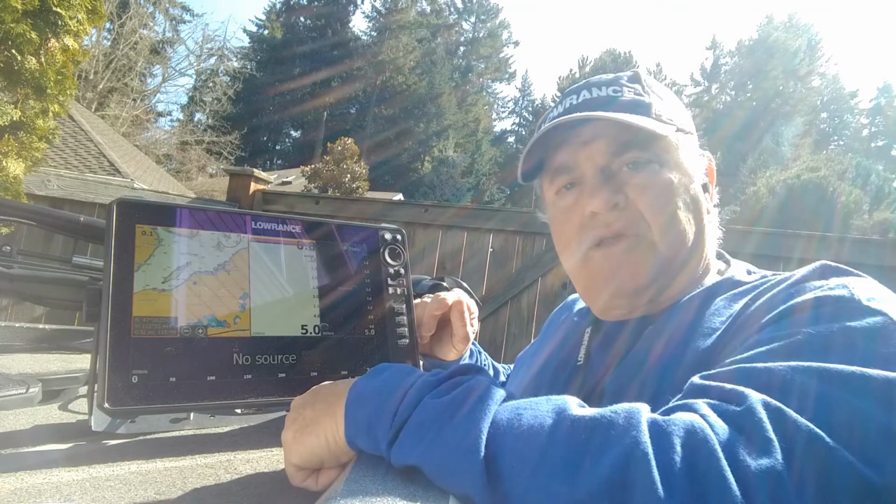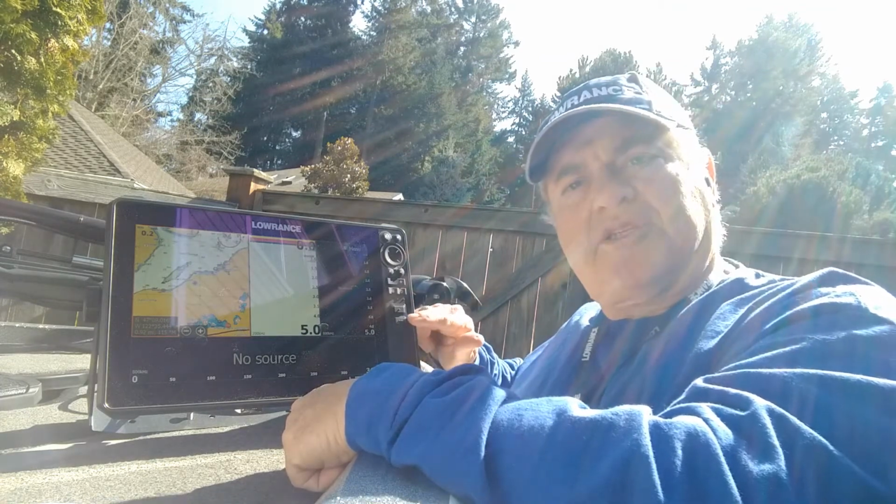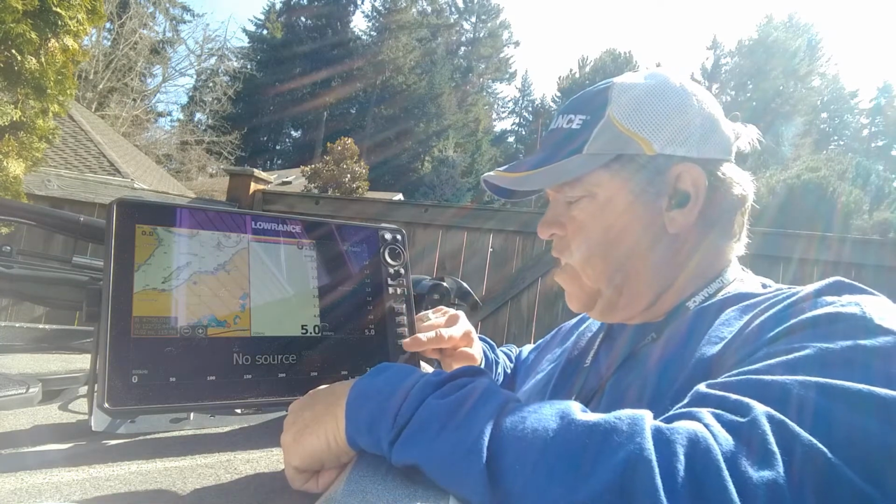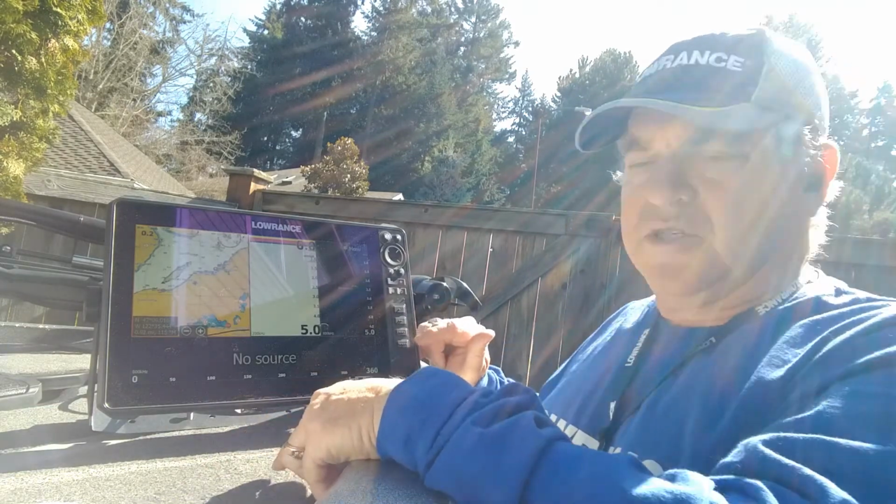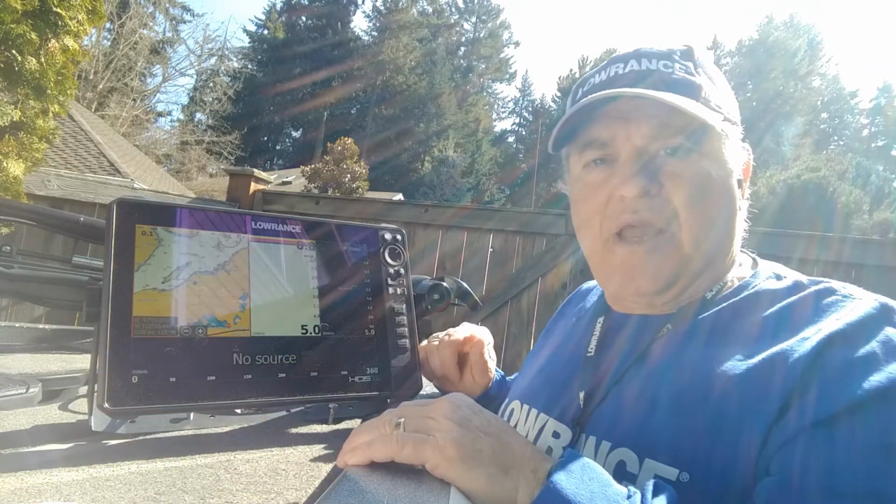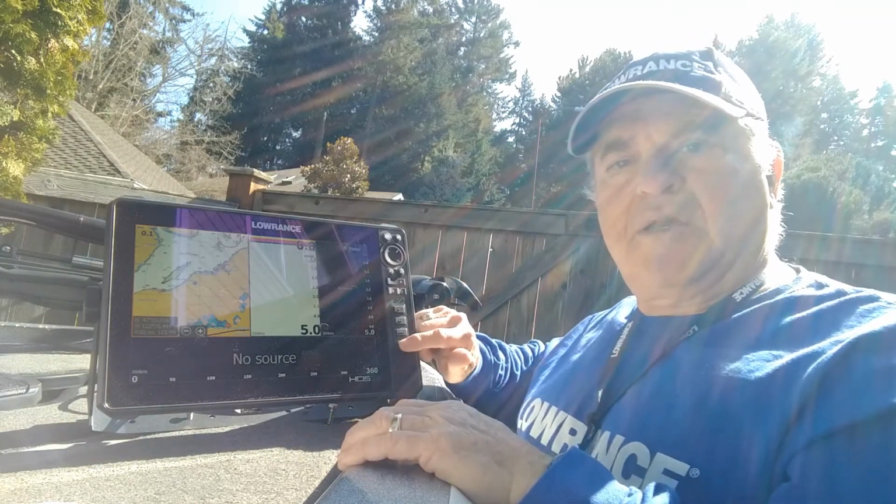Now, another way that works really well is to use these hotkeys on the HDS Live series. One of the benefits of a Live series is that you have these 4 hotkeys on the front of the unit, which are not there on the older ones. And you can program these. So I'll show you quickly, easily, how to program it, and then we'll take a screenshot after I've programmed it. I'm going to program the bottom button to take screenshots.